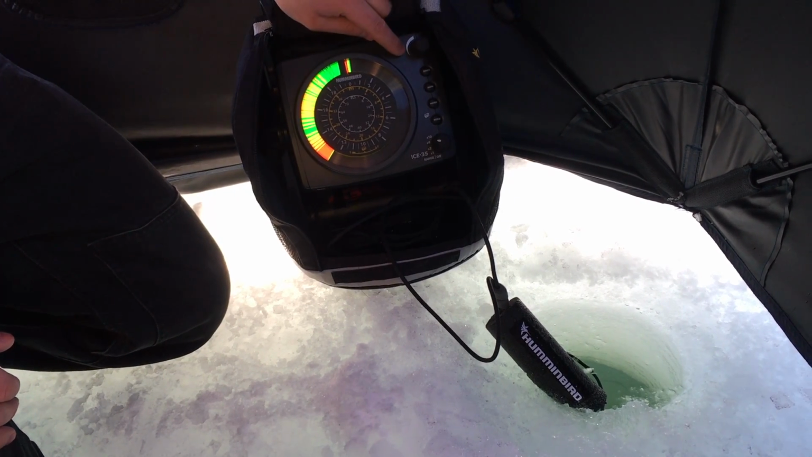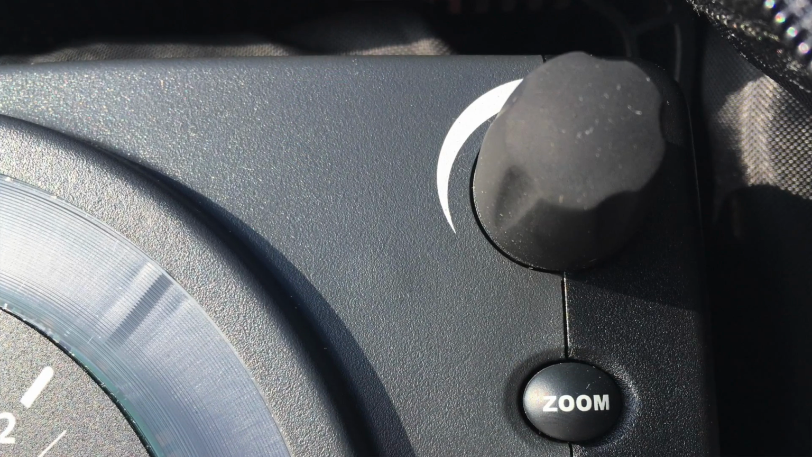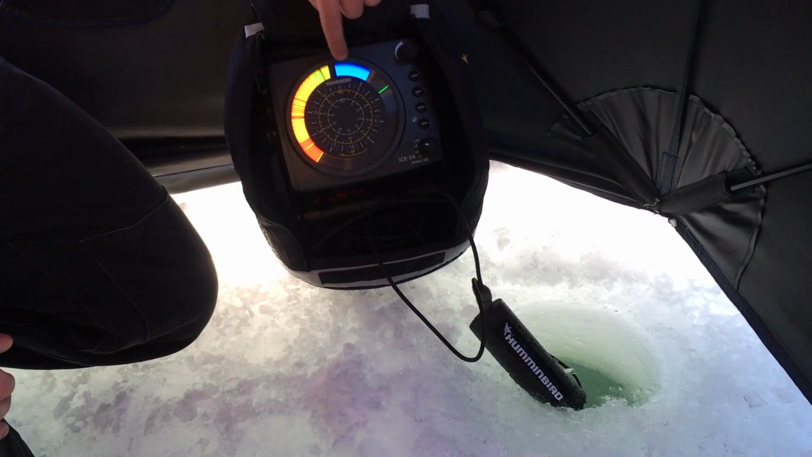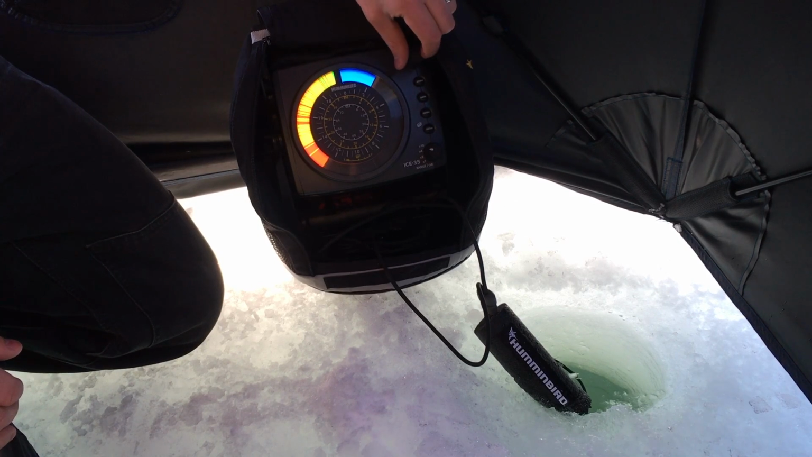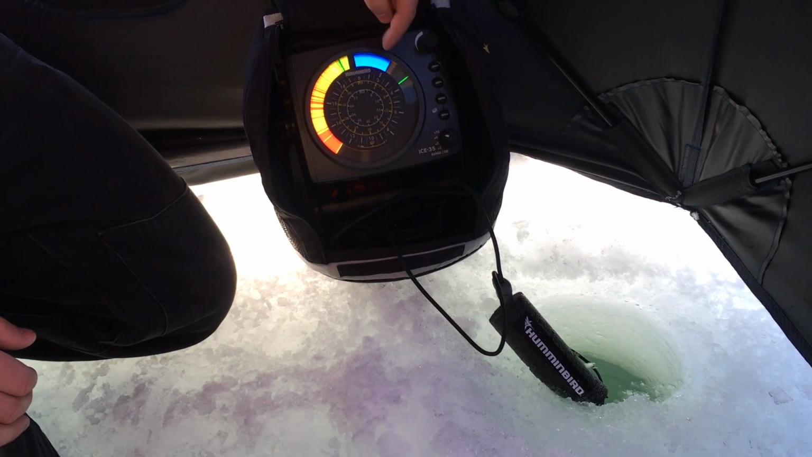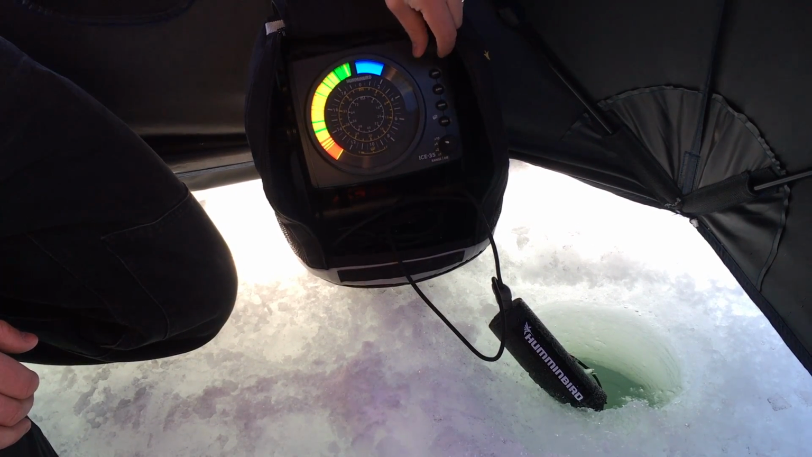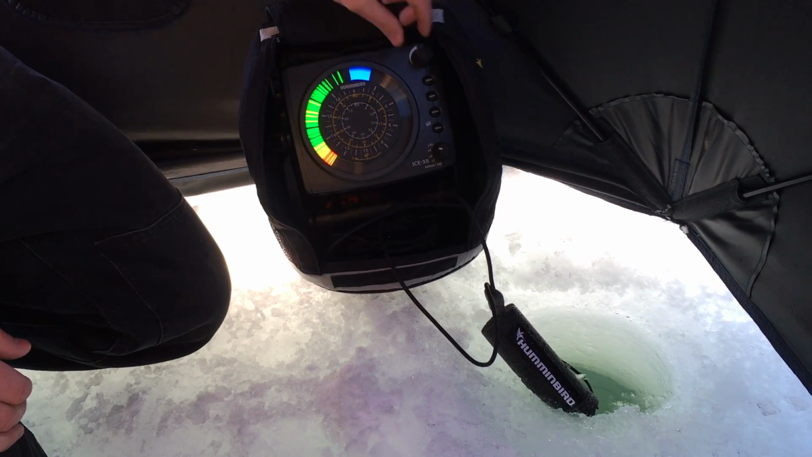You can turn up the sensitivity or the gain with this knob right here. It defaults to the gain. As you rotate, you see this blue, that's increasing, so I know I'm turning up my sensitivity. It's beeping at me because I can't make it any more sensitive. So I can turn the sensitivity down and make it less sensitive.